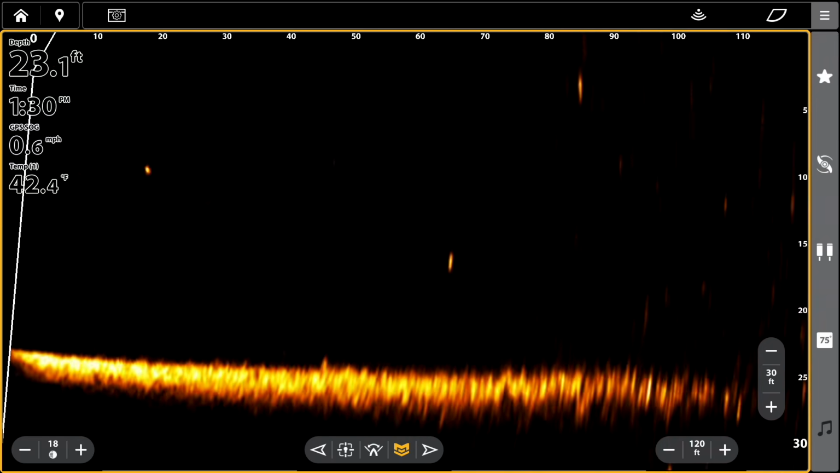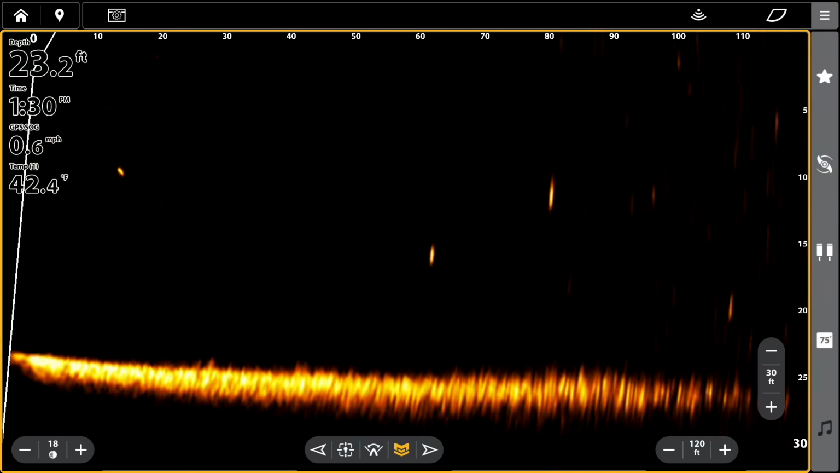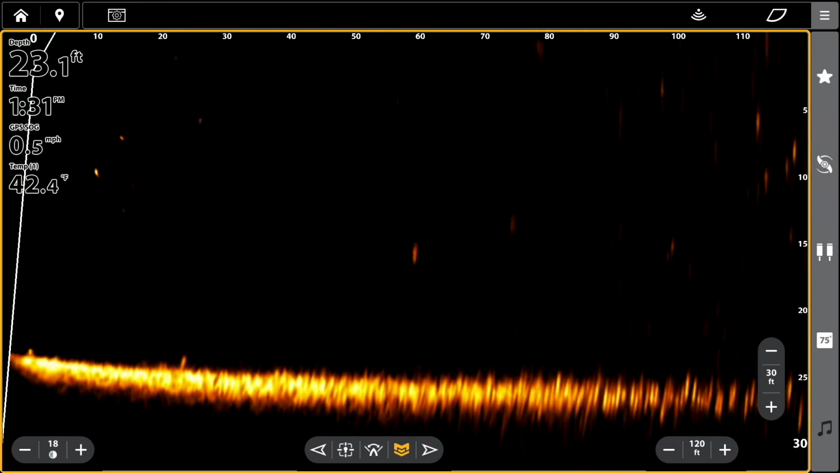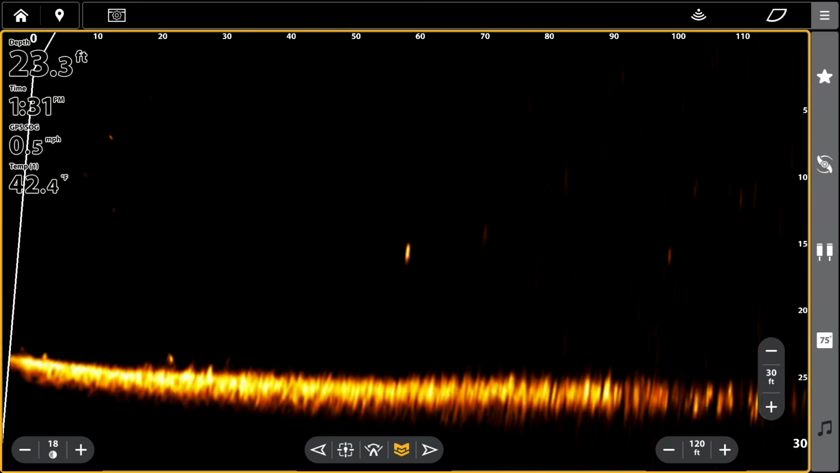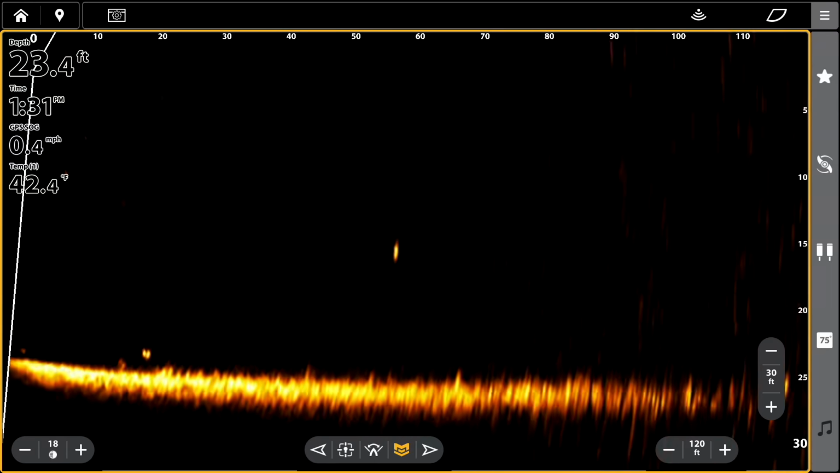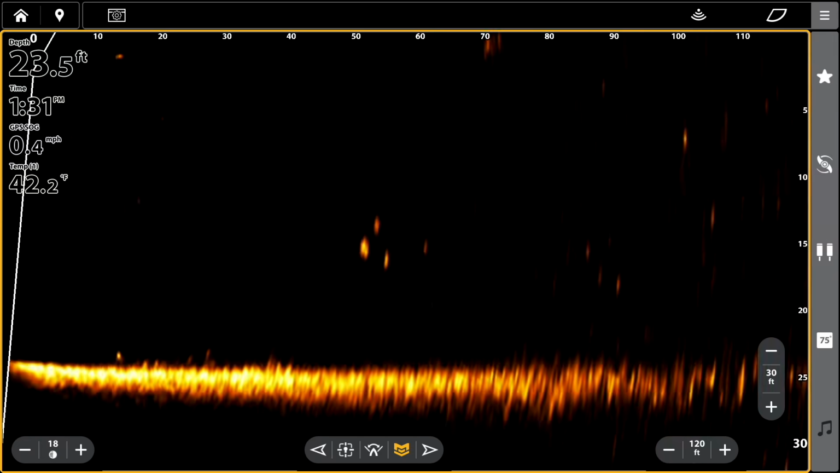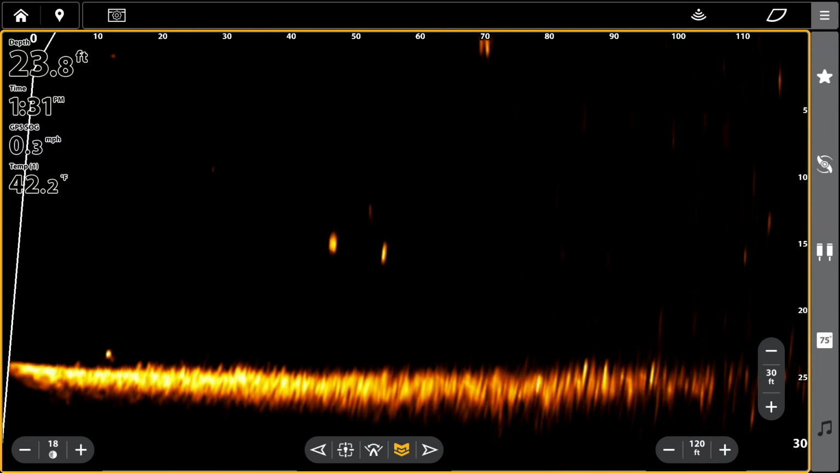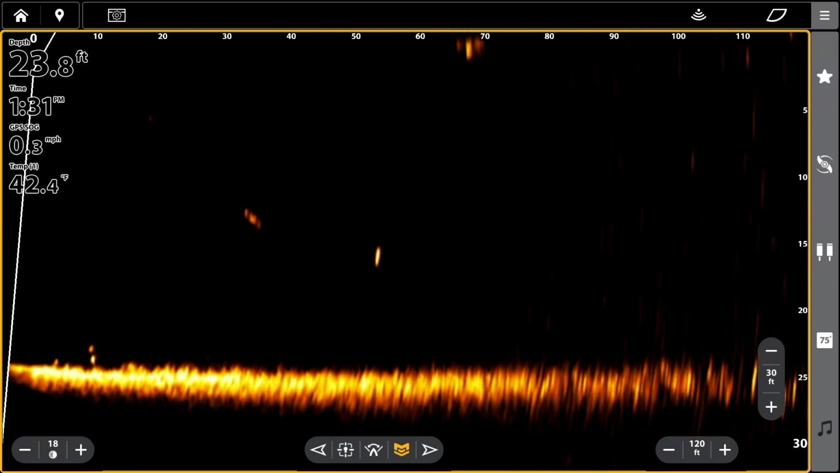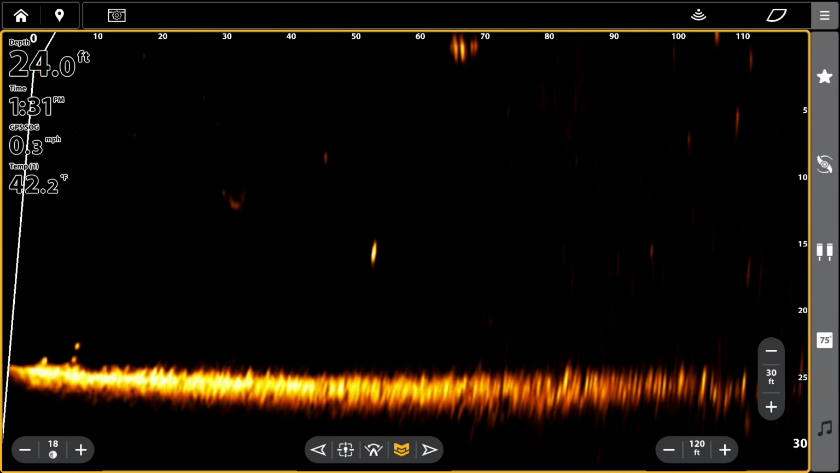90 foot. You got a fish at 60. Let's see what he does. Doesn't want to play. Again, I am drifting a little bit with this wind, so I'm having to adjust my foot pedal as we go, but you can see 90 foot.